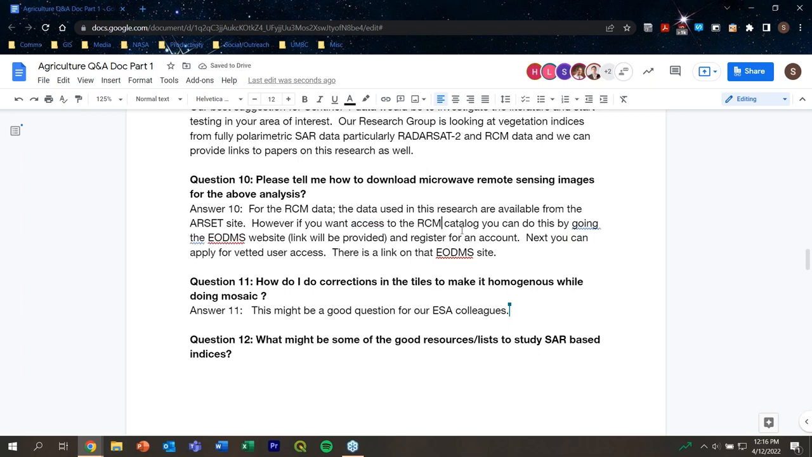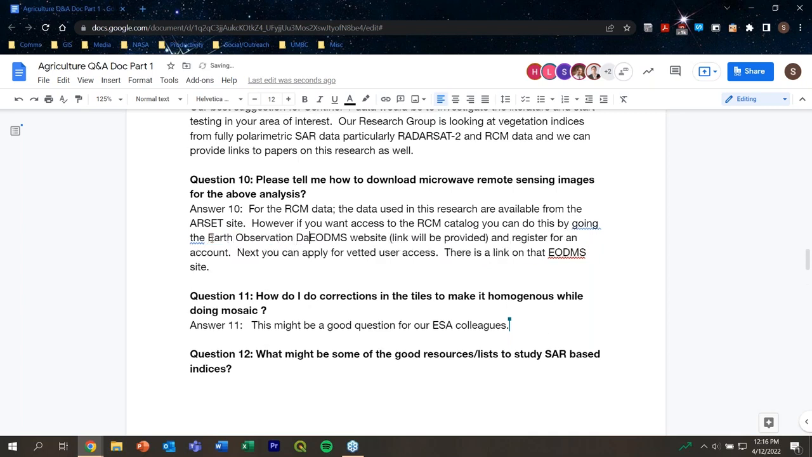You go to what we call the Earth Observation Data Management website. We can provide that link, and you will register for an account. So you would just go on there, and there's a spot to register for an account. Then to access RCM, you need to apply for vetted user access.